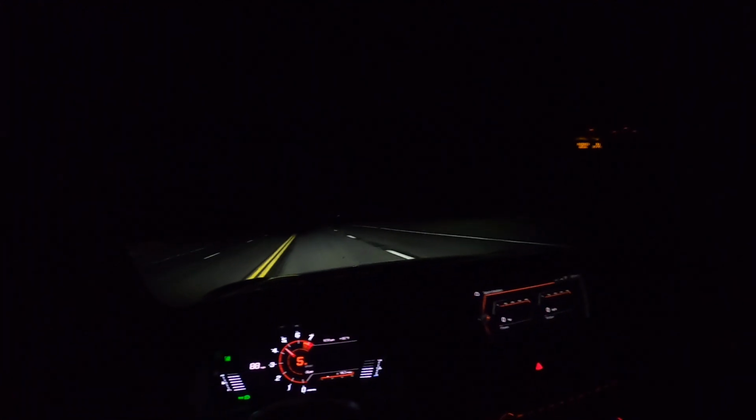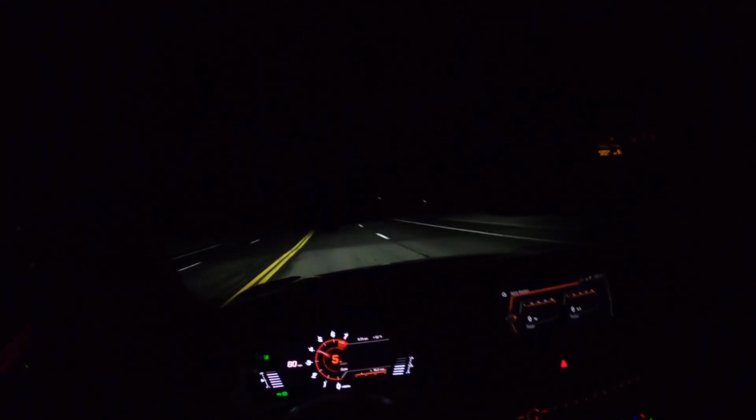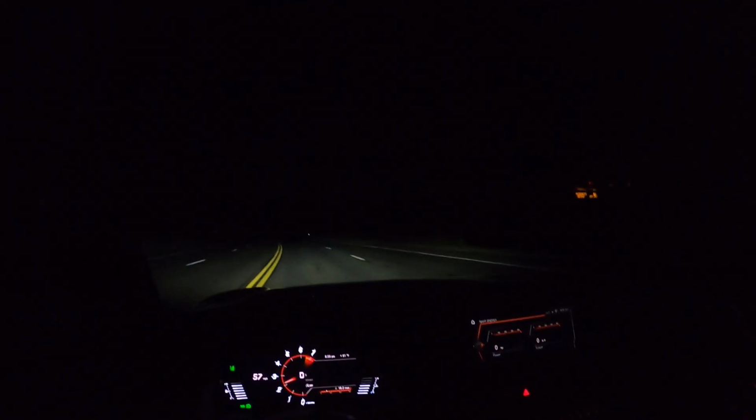Car is solid. So far I'm absolutely in love with the car. The car handles like a dream. Everything is perfect to me. And one thing that I also love a lot about the car is if you put it in drive and take it off sport mode,